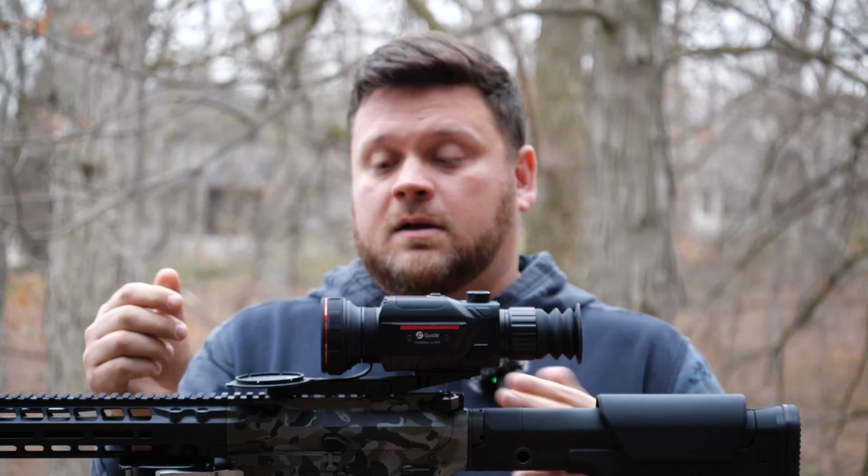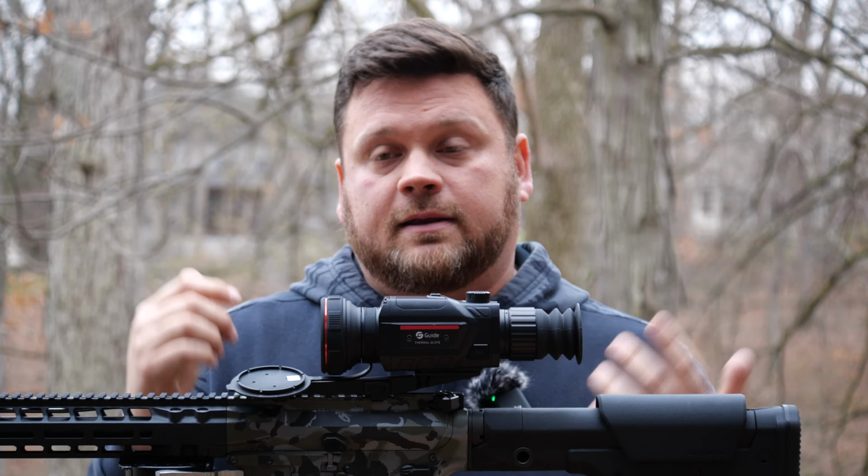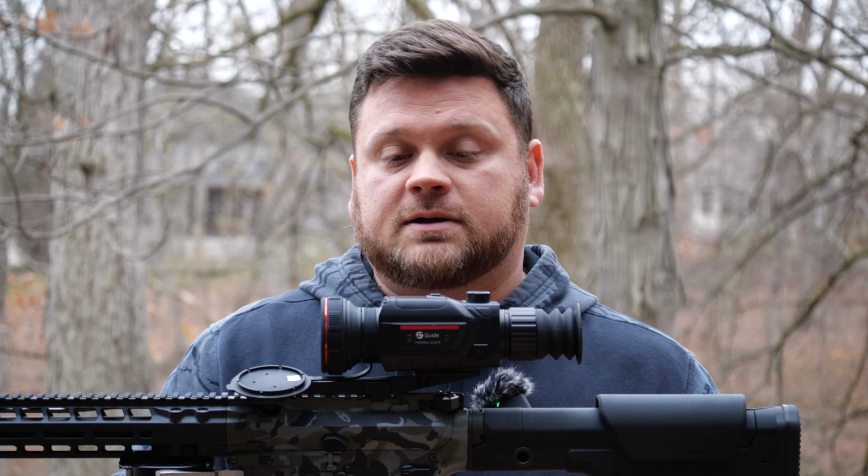So this comes with this. Didn't have any issues with the mount. I don't know what else to say about it. Threw it on there, zeroed it, and it ran all weekend, throwing in and out of trucks and what have you.